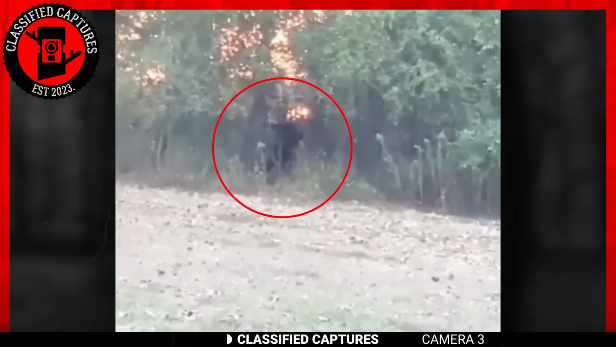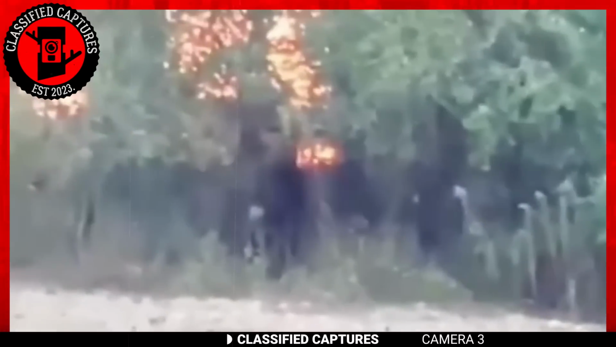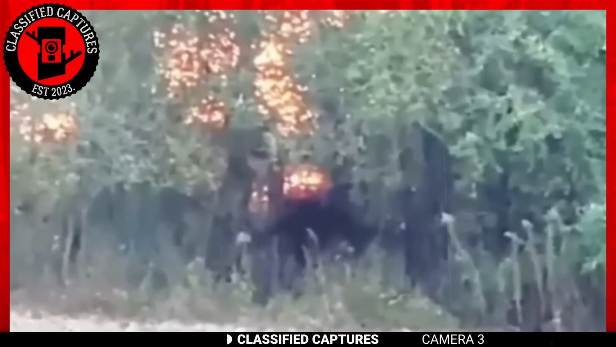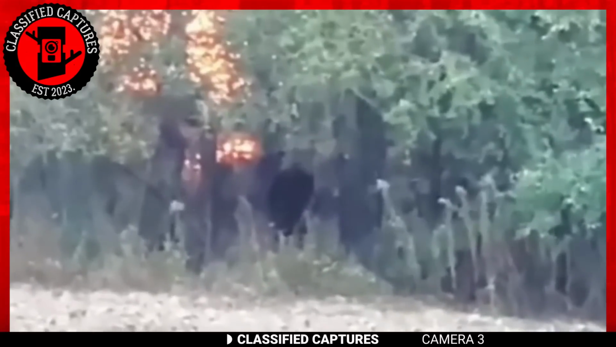Do you see that? Do you see that? Why is it always the woods? Why are we seeing them more often now? What are they doing out during the day? At this point, these mystical creatures might as well be parading on our streets because it looks like they don't care about being seen in the woods anymore.